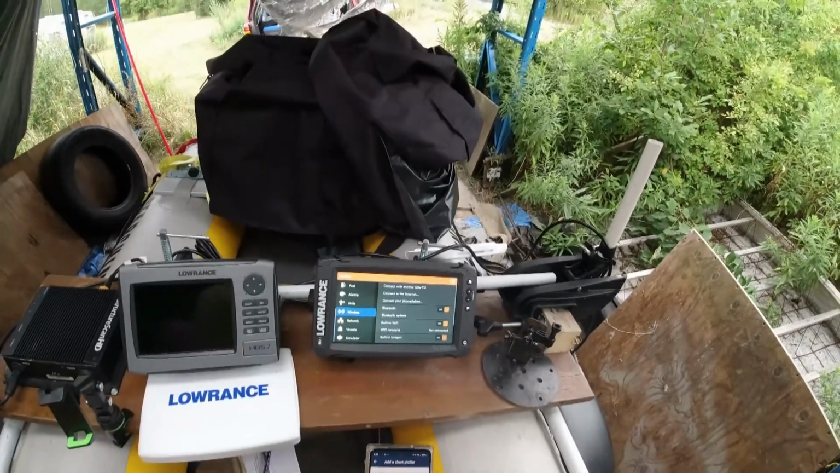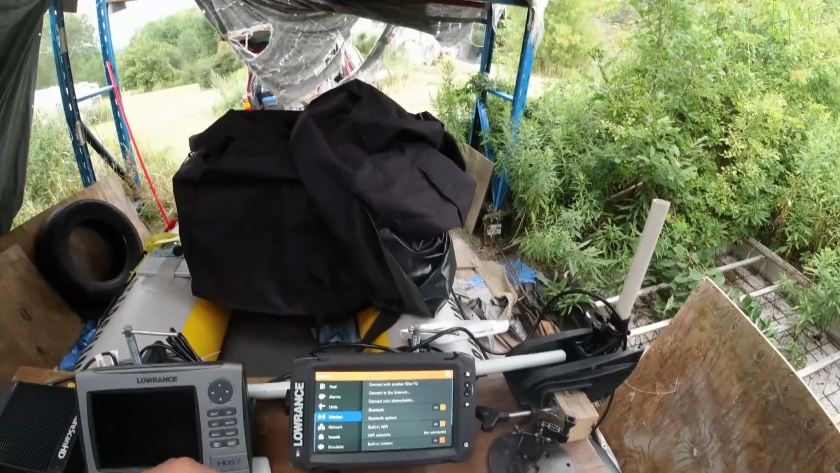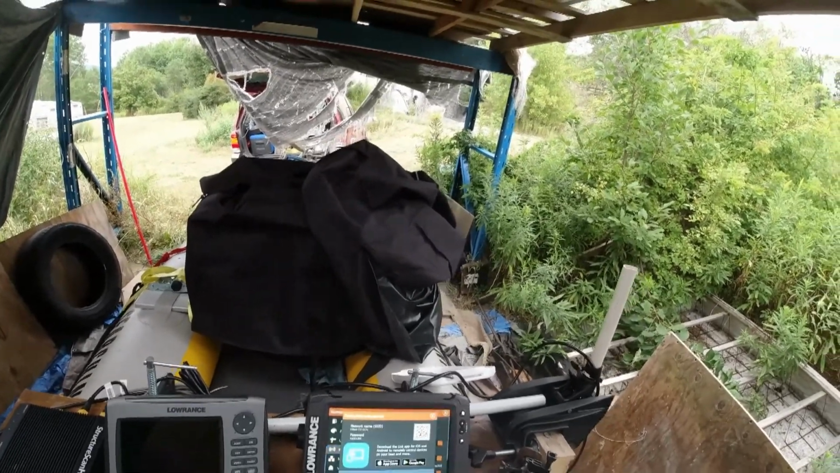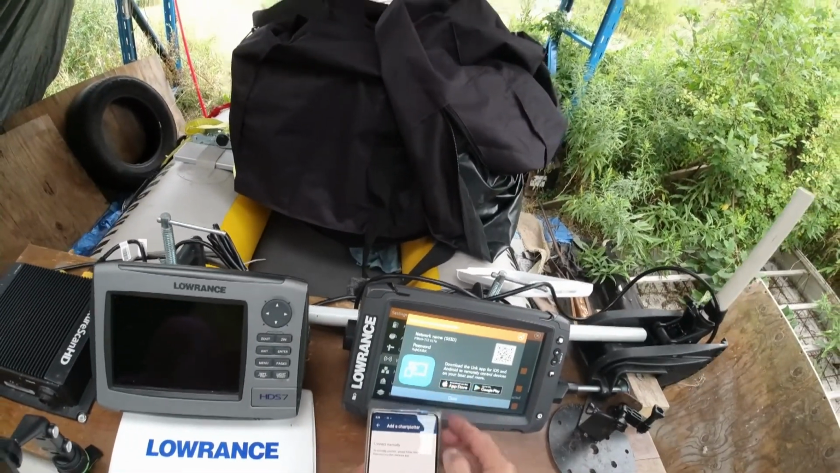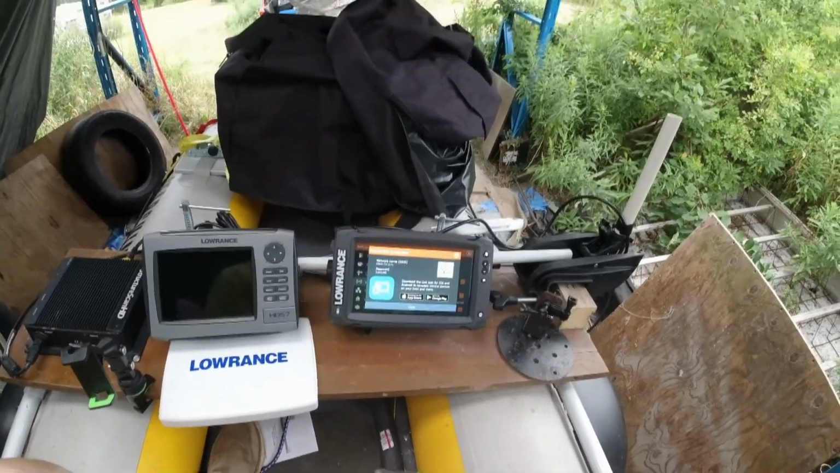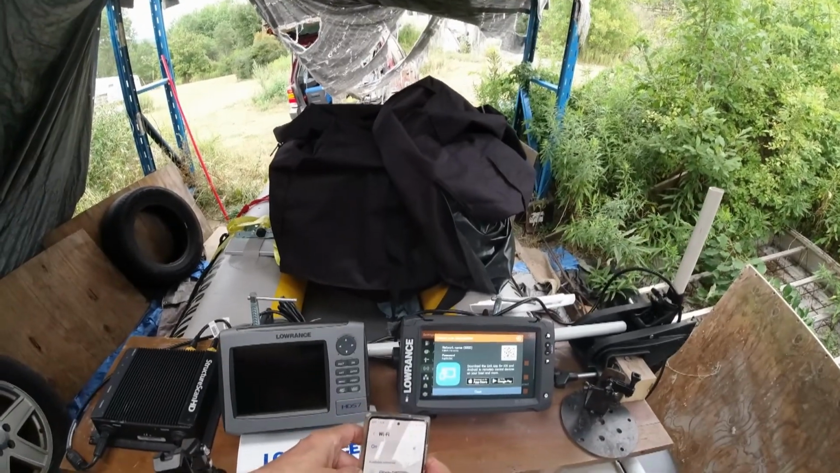Okay, we got both of them on. Let's go. We're unable to. Built-in Wi-Fi on. Connect to tablet or phone. That's correct. That's right, why? Alright. I didn't have my Wi-Fi on. And there it is.